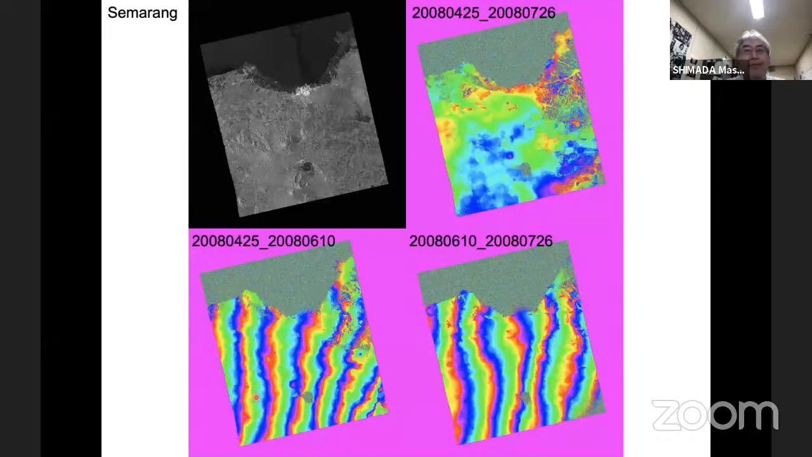Let's check out how this works. This is your country. The Semarang area is a very famous land subsiding area in the eastern part of the city, like here. And I apply three time series data sets obtained by ALOS in 2008: April 25, June 10, and June 10 to July 26.